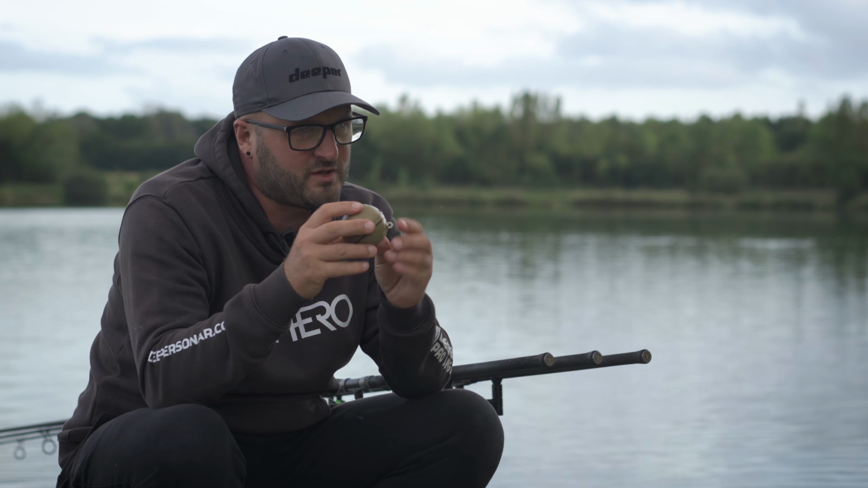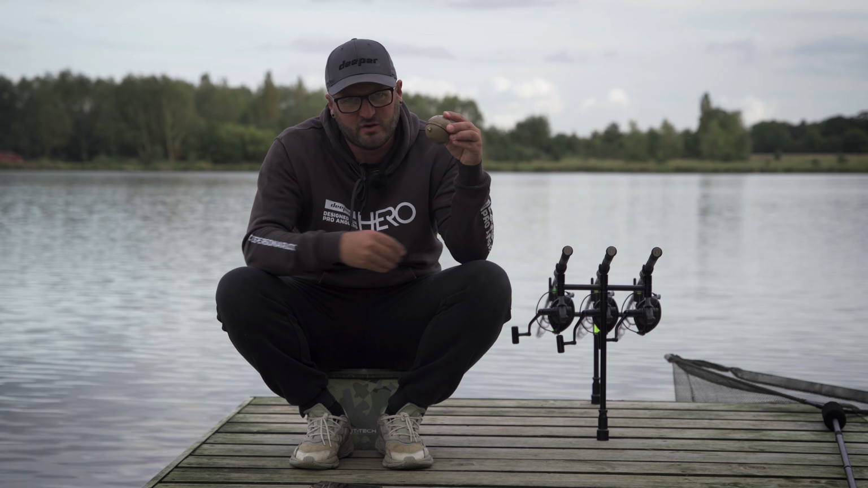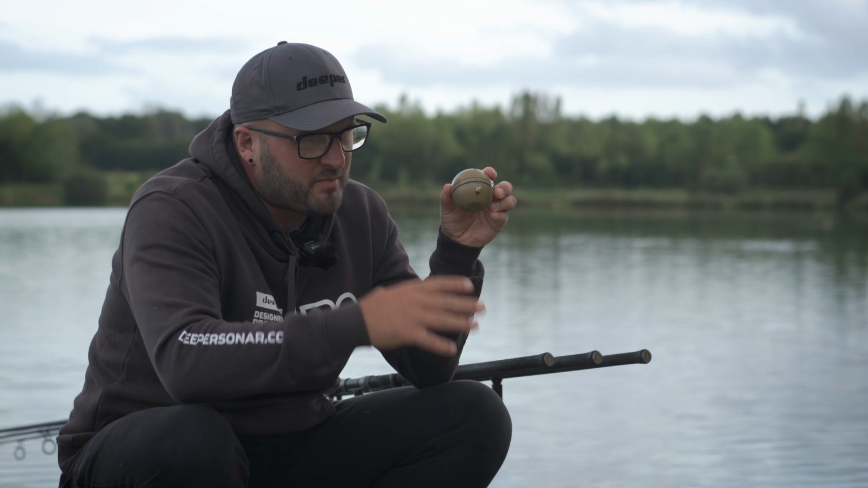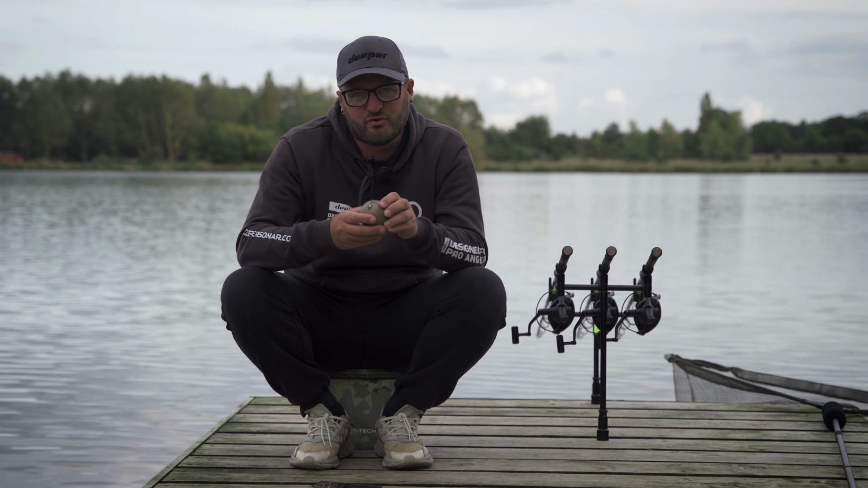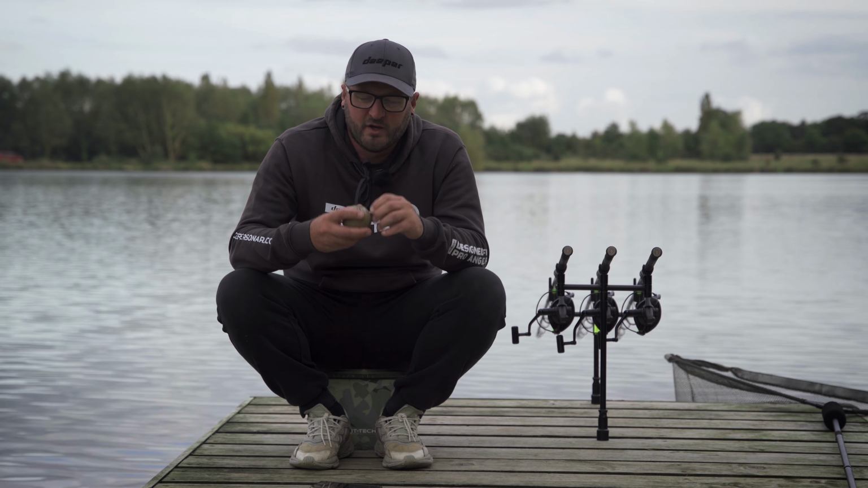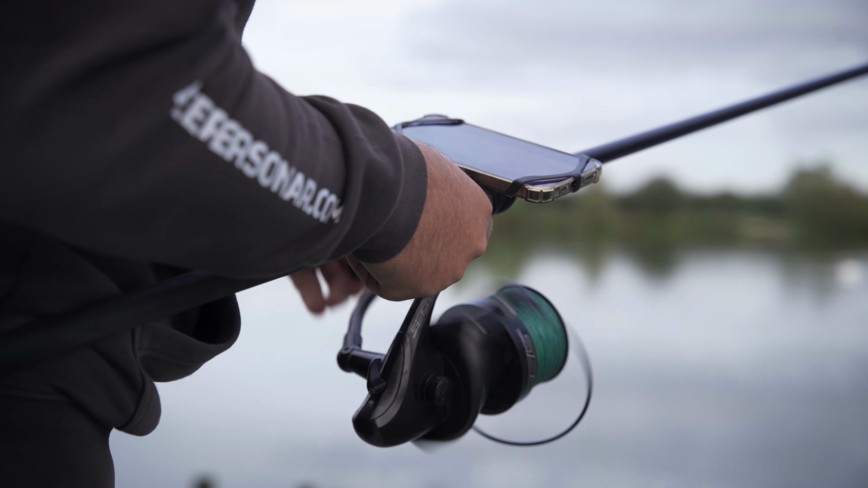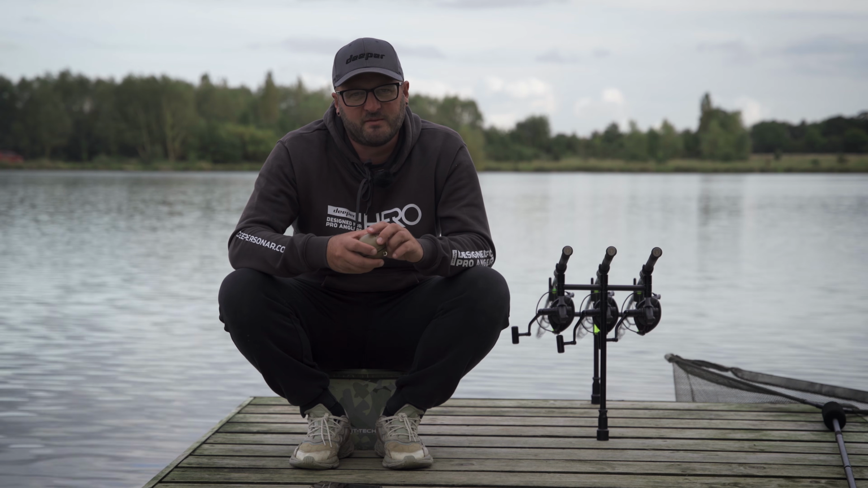What that is going to do is when you're retrieving in your sonar, it's going to be sat in the correct position on the surface of the lake. The 2 little sensors at the bottom are going to be scanning the lake bed, and it's going to give you a crisp, clear scan when you're retrieving it in on your rod and reel. Not only that, when you are reeling it in, you want to make sure that you have a nice, smooth, steady action, which again is going to give you the best scan quality.